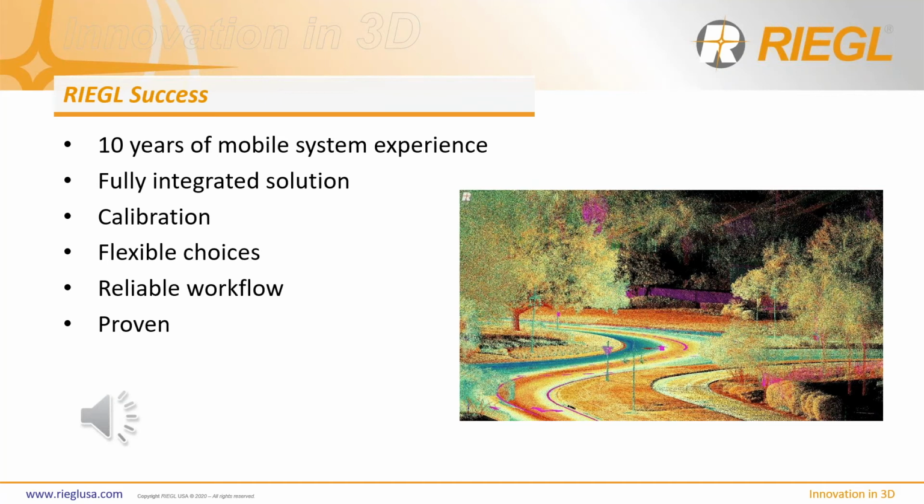Regarding our flagship, the VMX, we have made a continuous evolution with respect to scanner performance and camera integration. With the VMX-2HA, we have taken the camera system to a new level that gives us so many options that we haven't had in the past.